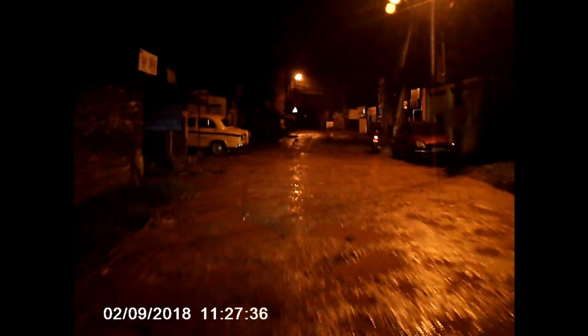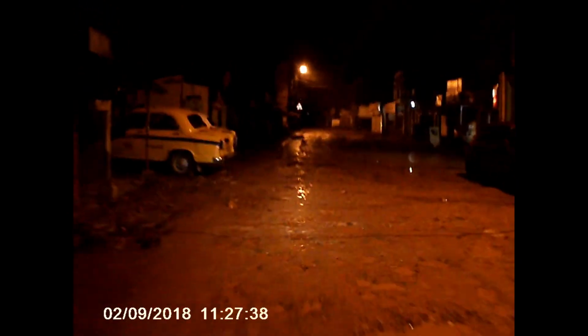And the condition of the main road is terrible, man. It's full of potholes, puddles, and the most dangerous thing, the slush. There's a little bit of traction between the road and the tire.